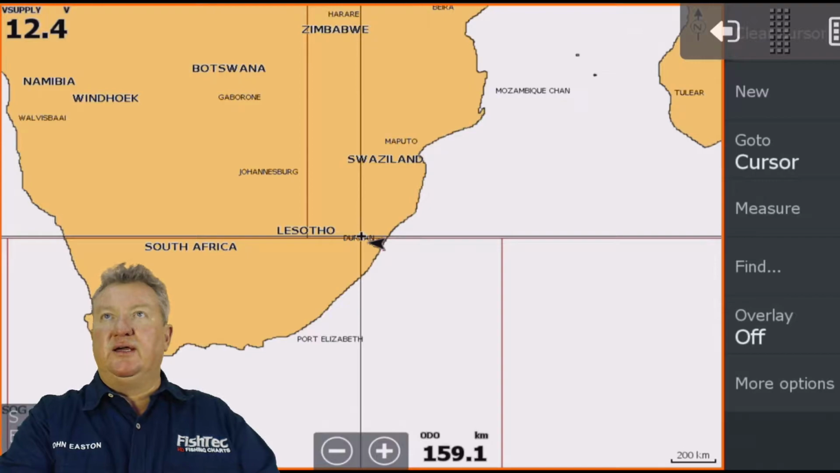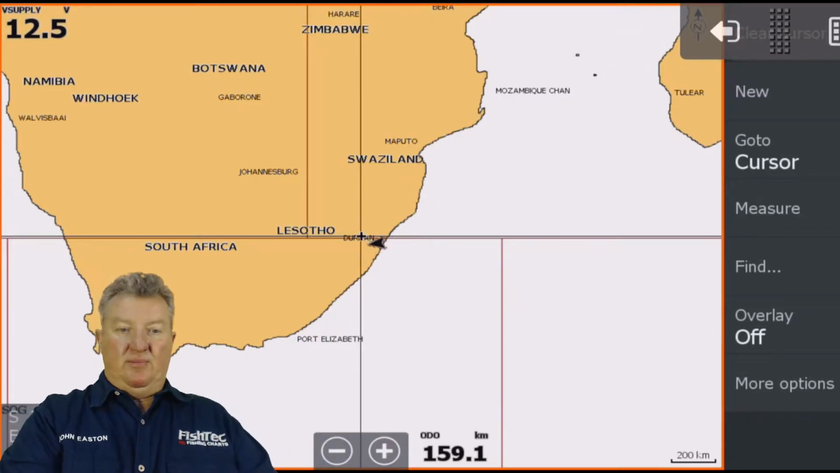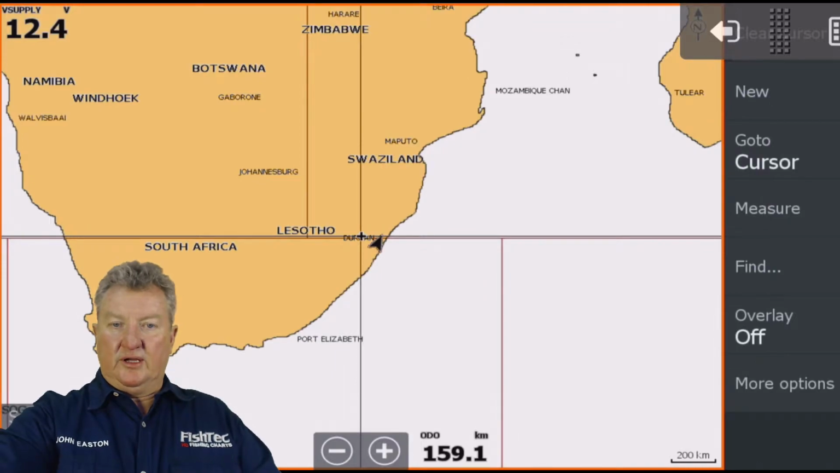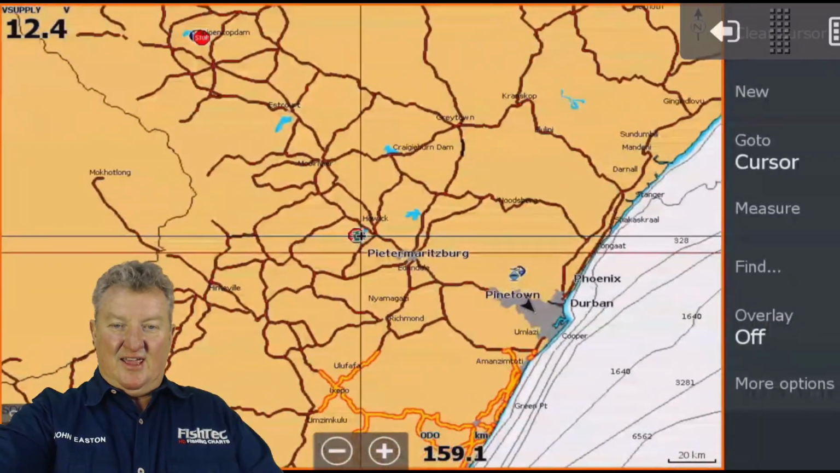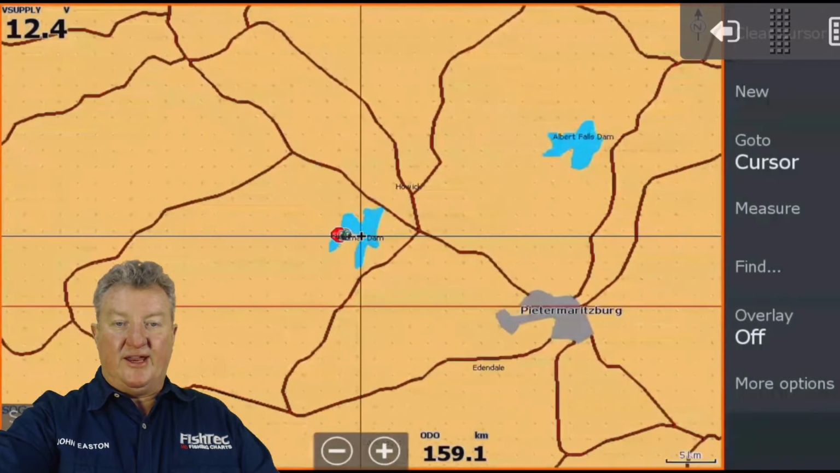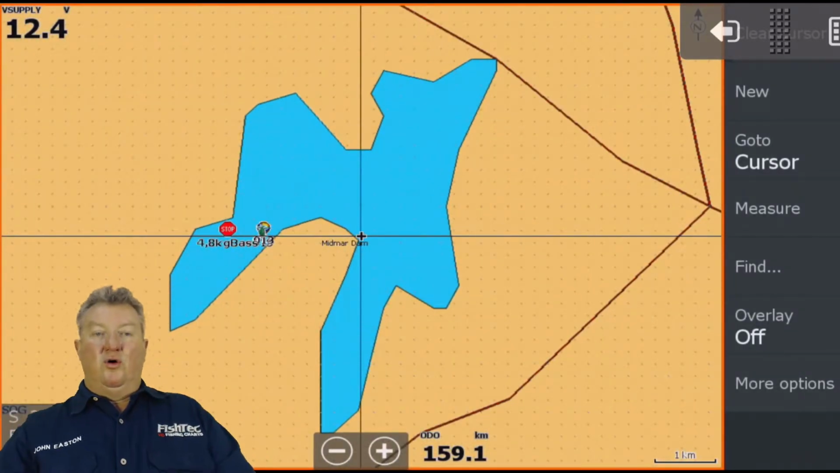Right. Let's have a look. Whew, it's hot in here. Let me zoom in here. Let me get some brightness on here. As you know, we're in sunny South Africa. It's summer. It's hot. You can see me down there on the bottom right, near Pinetown. I'm in Westville. And here we're going to zoom into Midmar Dam. This is the background chart for Midmar Dam.